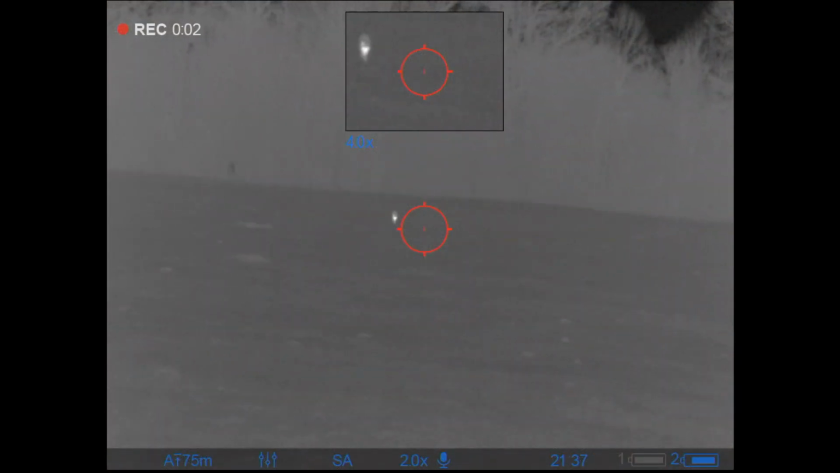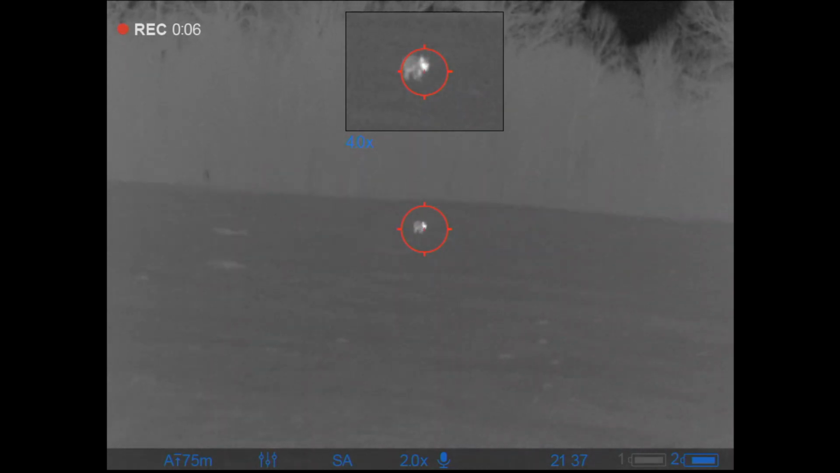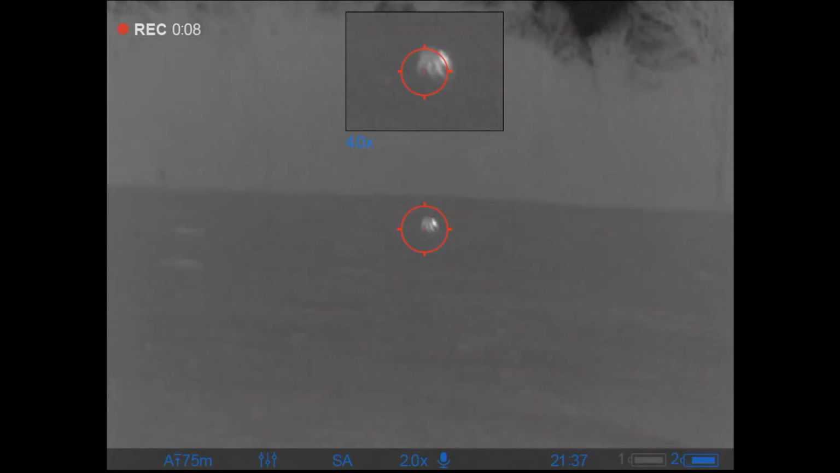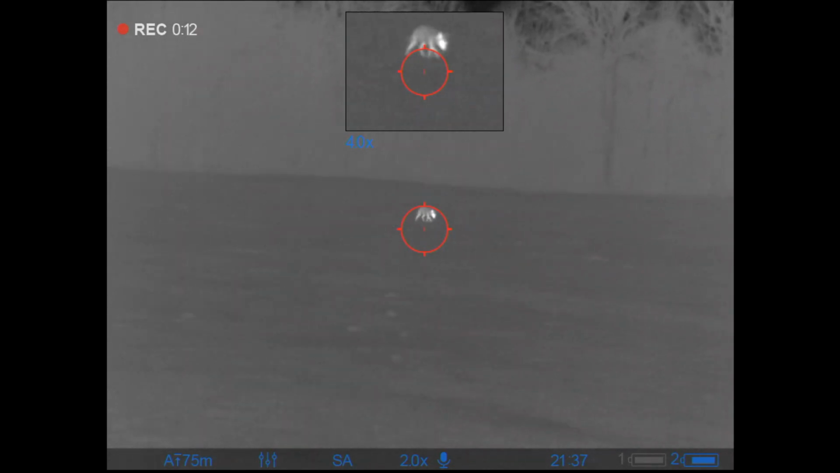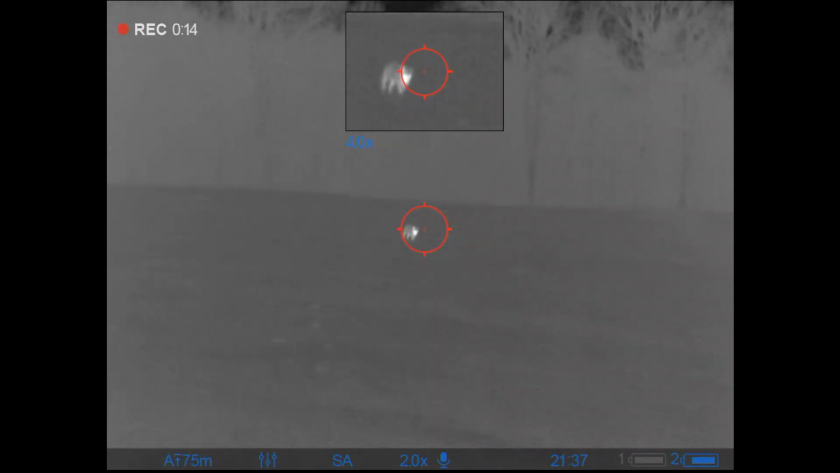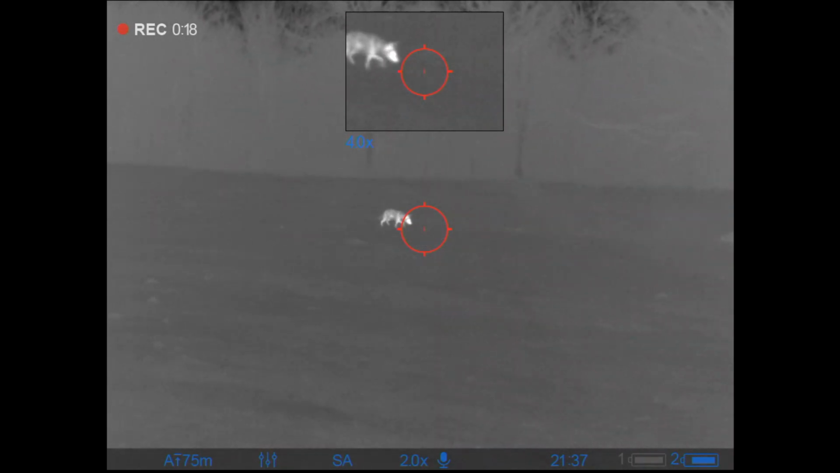And here's another time when I tried to get ahead of this coyote as it's coming in to go towards our calves, and everything's going fine, and I just end up basically putting a bad shot on this one. It's a little bit further back than I would like. I mean, it's effective. It took out the rear of both lungs.